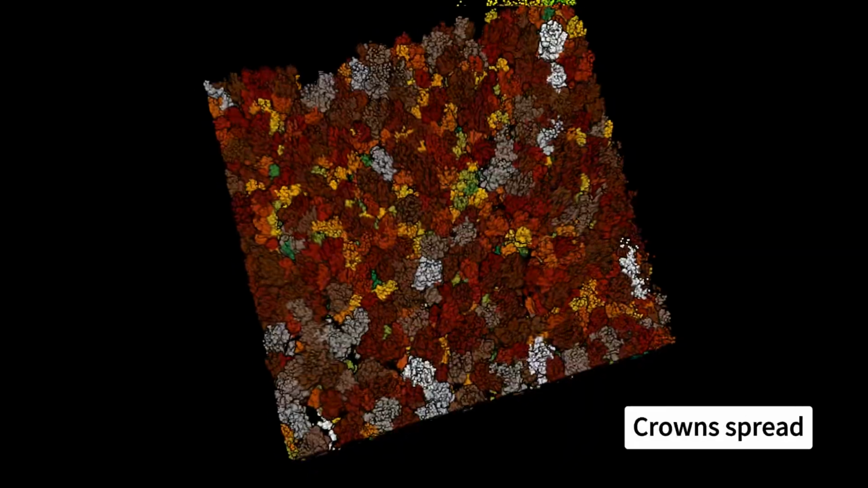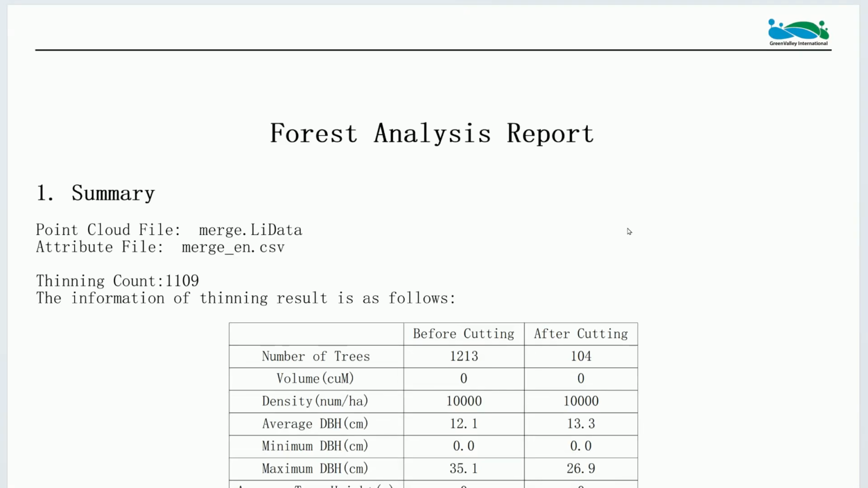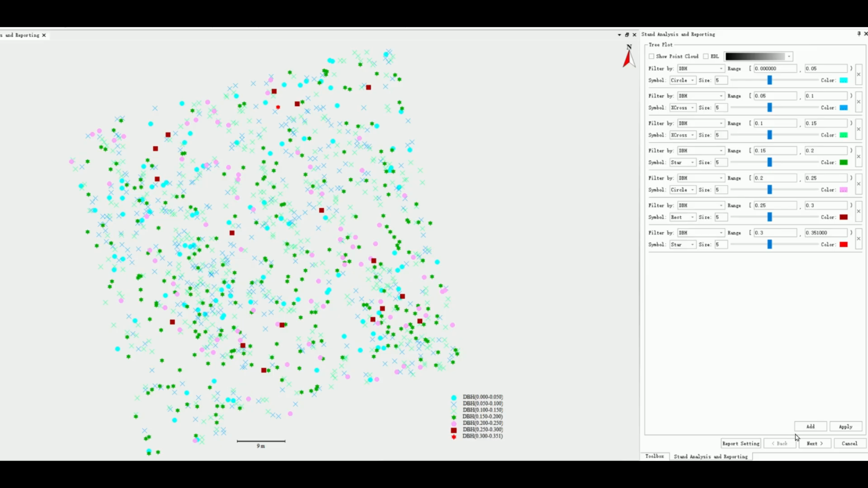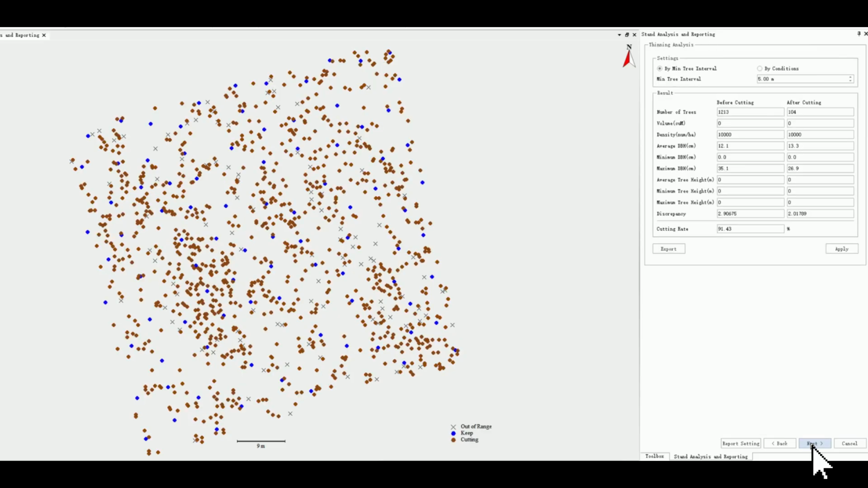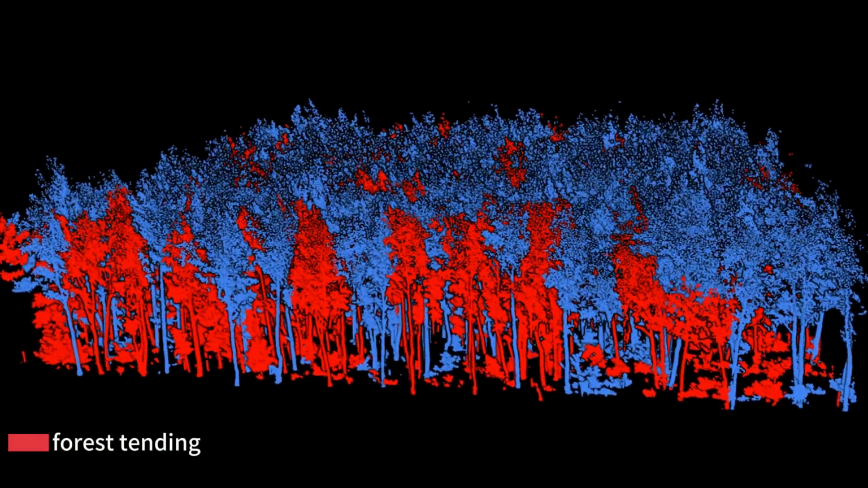Explore tree height or crown spread and other attributes with different rendering modes. Generate tree reports with all the key data: location, DBH, height, crown size, and even simulate thinning with just one click. The software helps you make smarter, data-driven decisions.